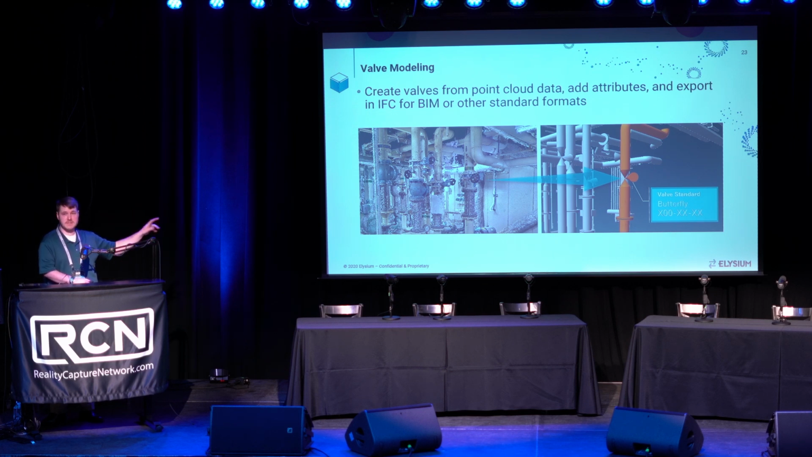And then all of that standard information can be exported to BIM solutions using the IFC format where it's supported. We also have a Revit plugin that I'm going to be discussing later that can take all this rich information directly into Revit and use it for your future BIM modeling.